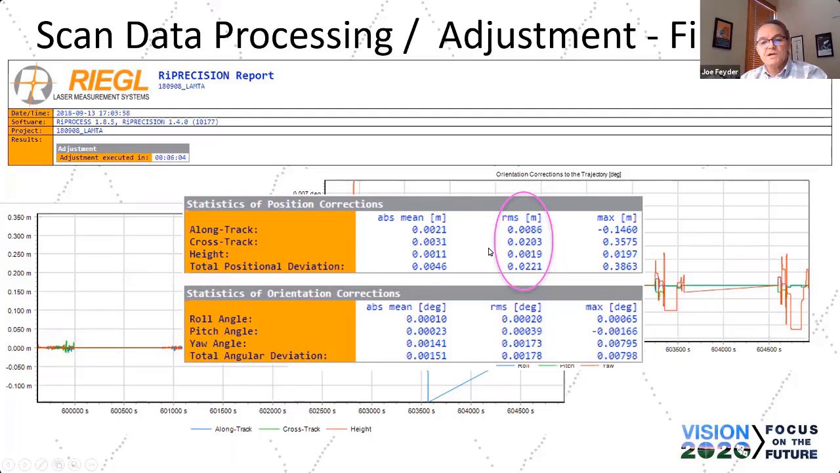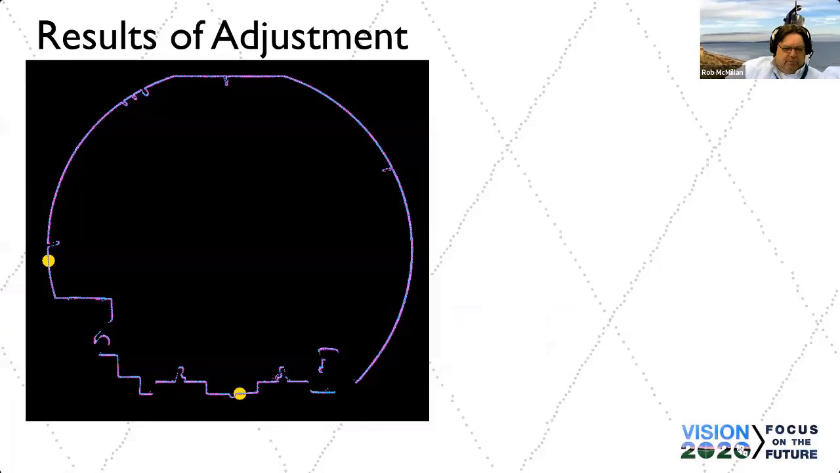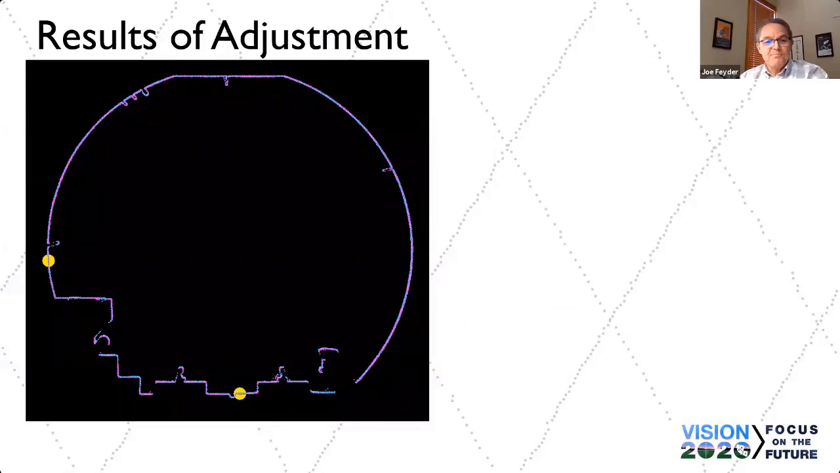And then this was the final adjustment applied to the trajectory before we exported the point cloud. Height, we're down at a couple millimeters, 2 centimeters on the cross track, and then the long track. This was the final adjustment, again, applied to the trajectory for the final point cloud. That's looking pretty tight.